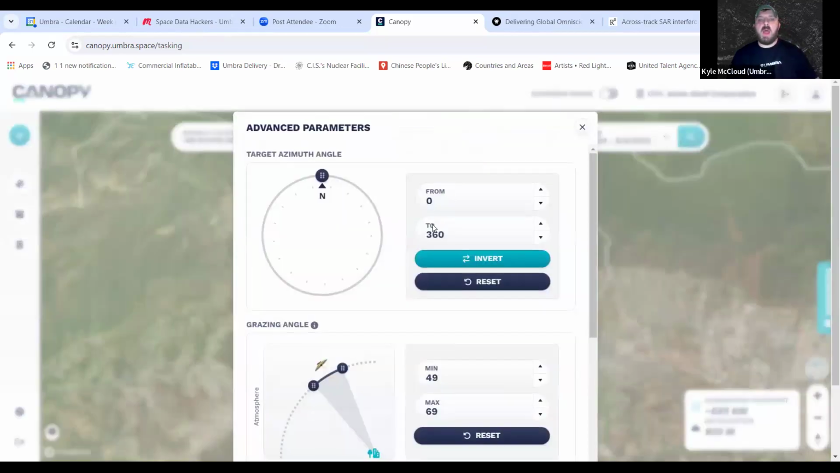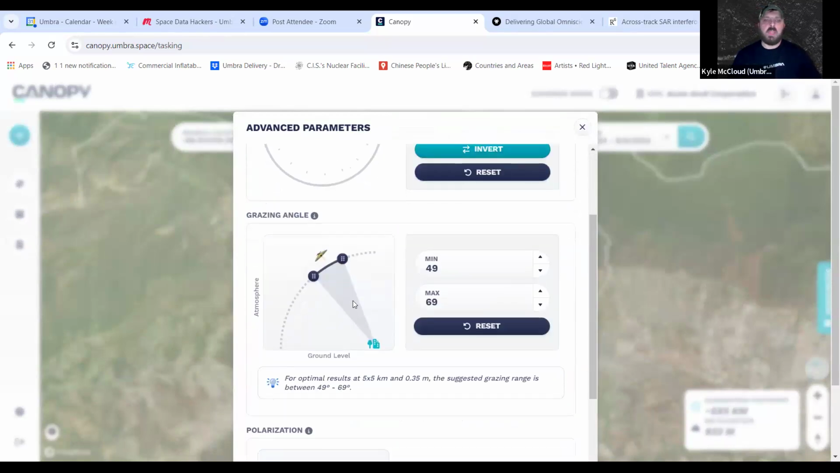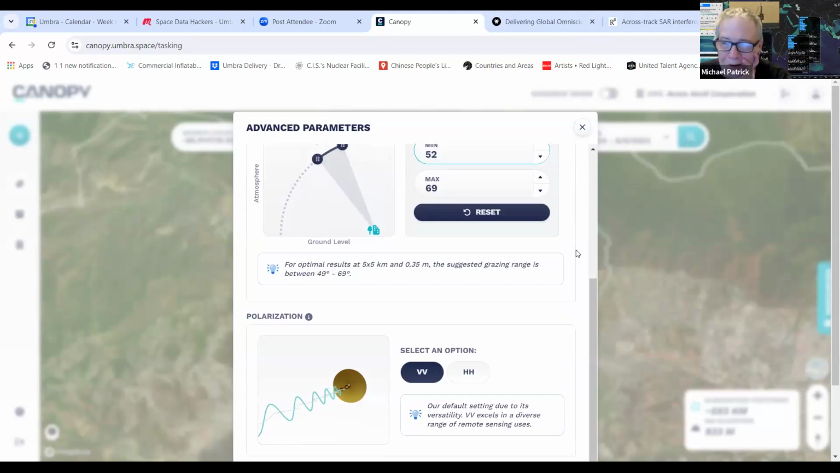If you are a power user, we do give you the capabilities to come in here and change azimuth angle and grazing angle. If you really want to see into an airplane hangar or something, and you want to change to a low graze with a particular azimuth angle, we allow you to do that. Very cool. That's awesome. I'll reset that.